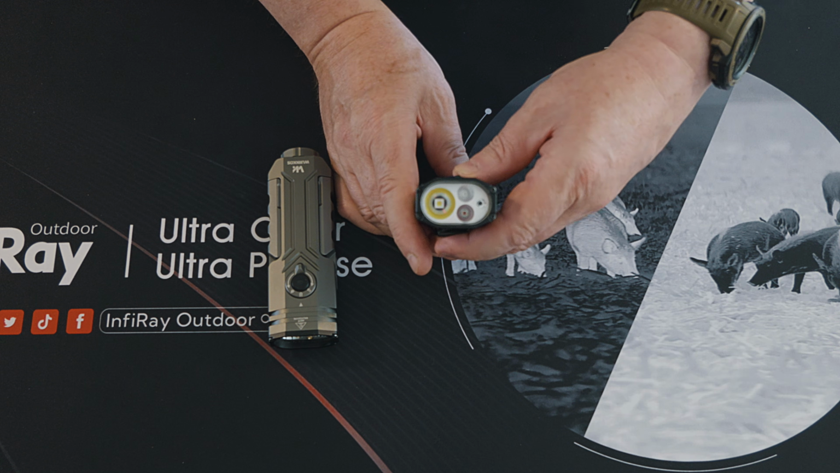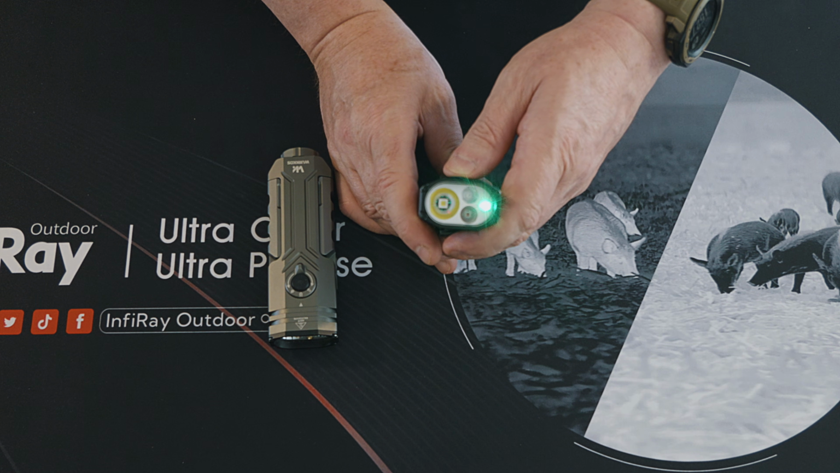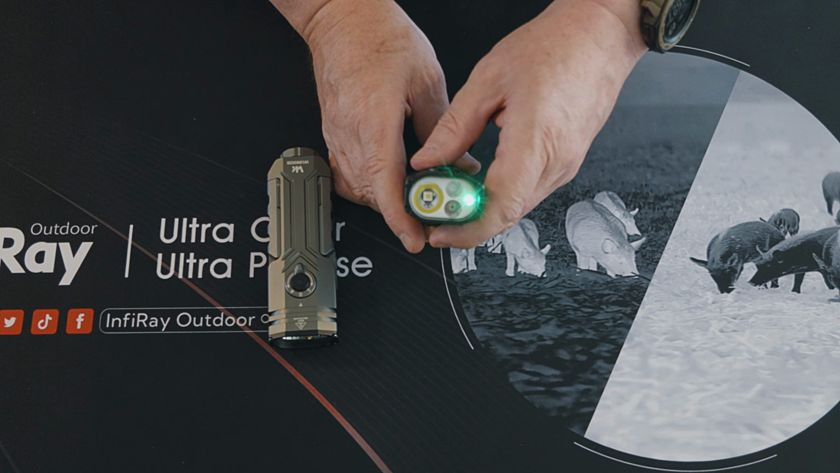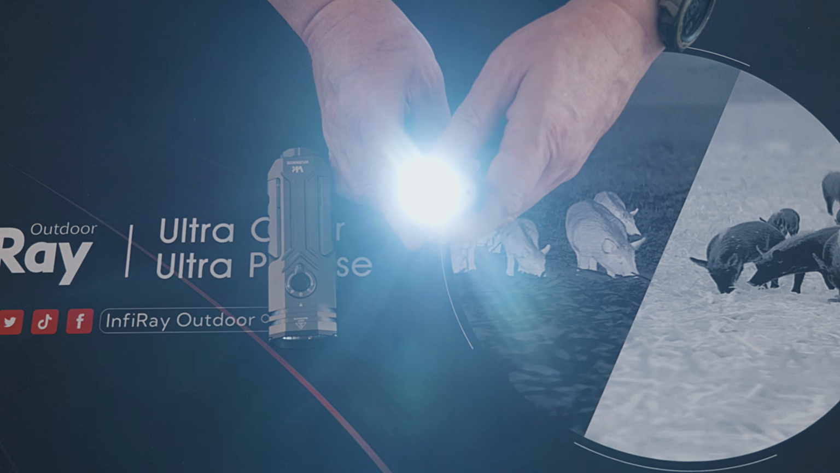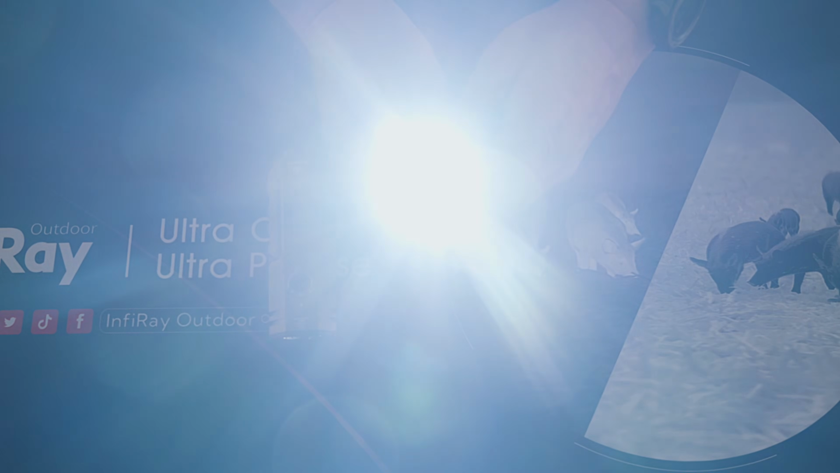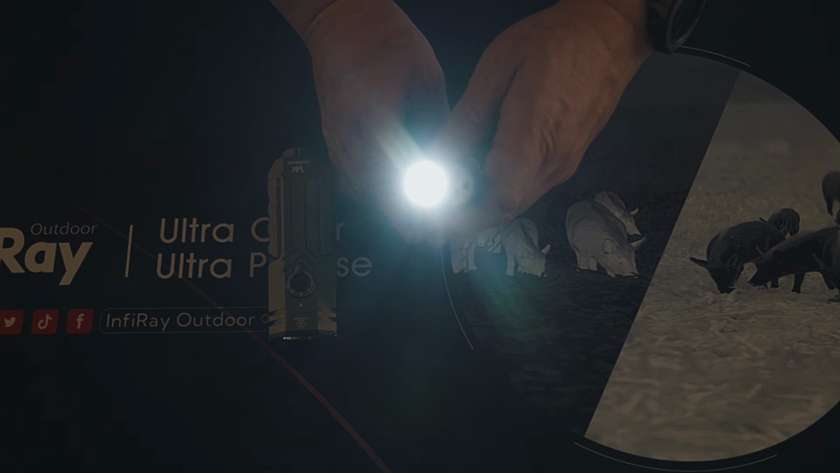And then you just flick it across. That's the laser. I don't know if you can see that there. The camera's picking that up. And then we go on to the main beam, which is the middle one. And as you can see, it goes up like so, and then back down again to its lowest setting.